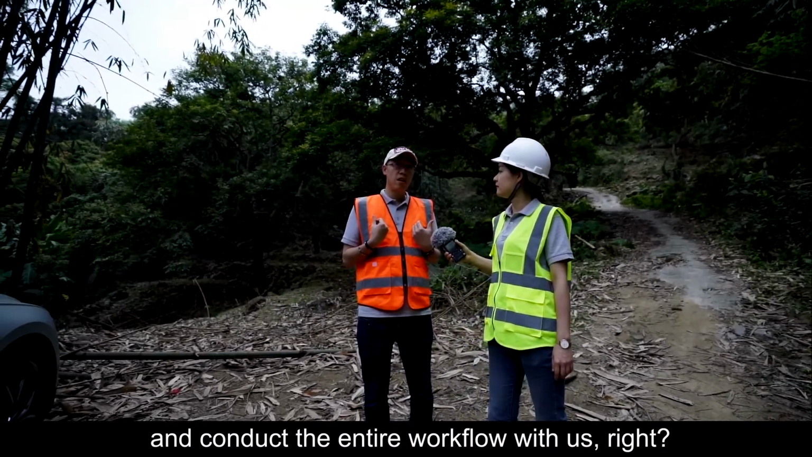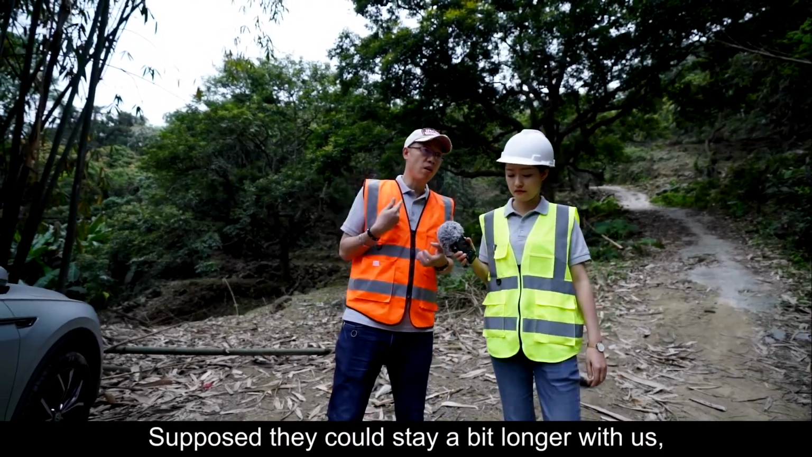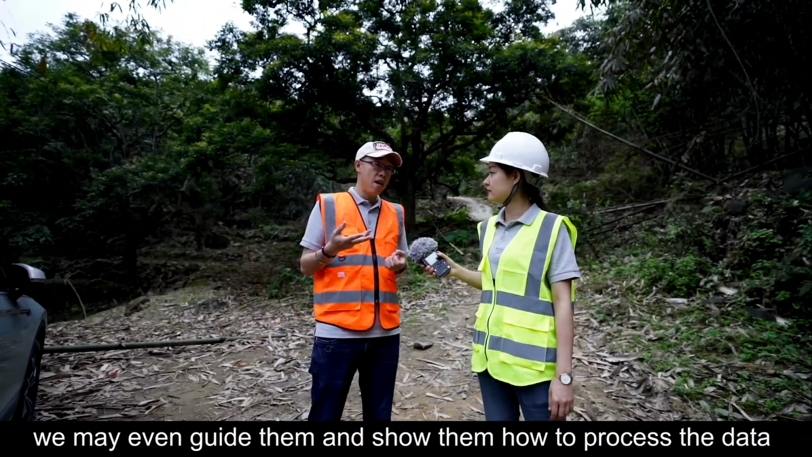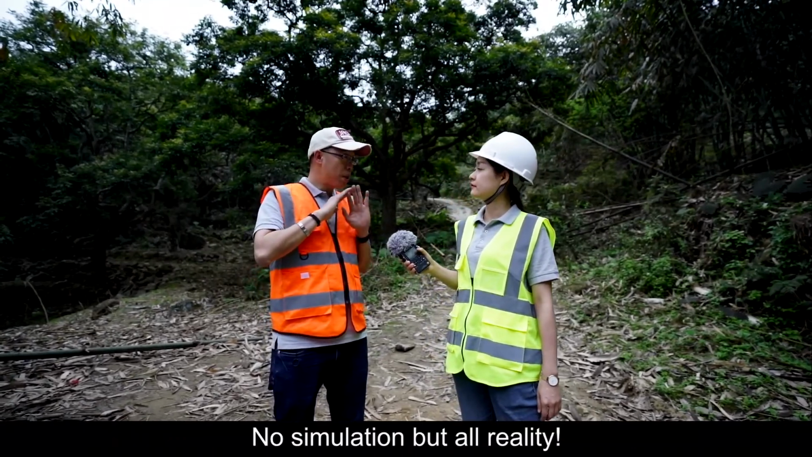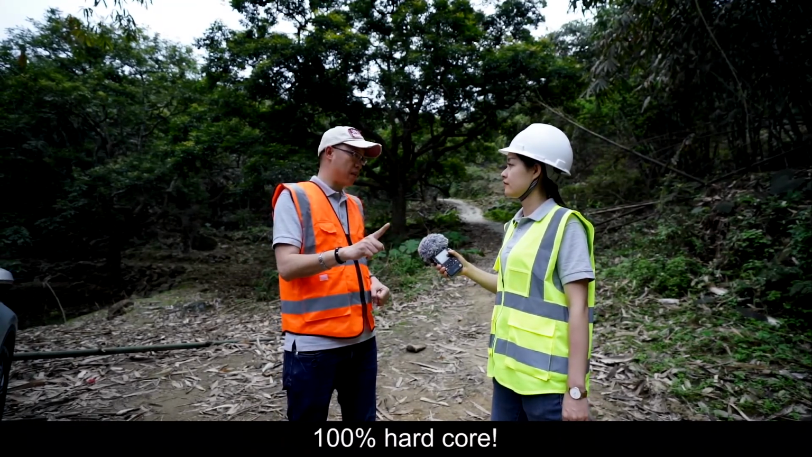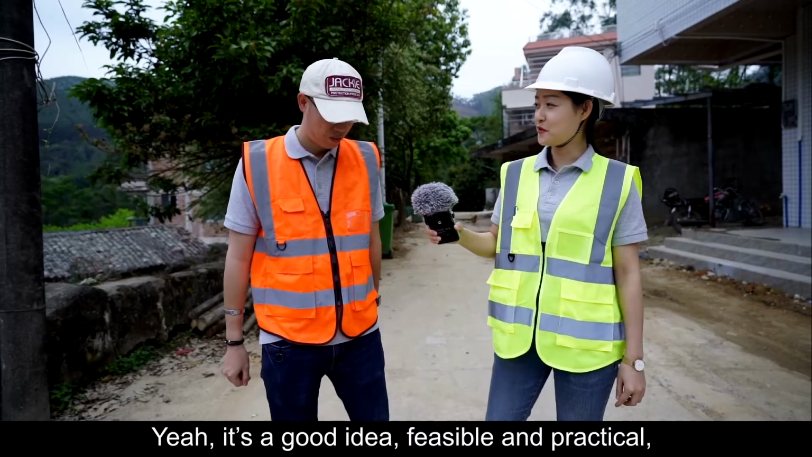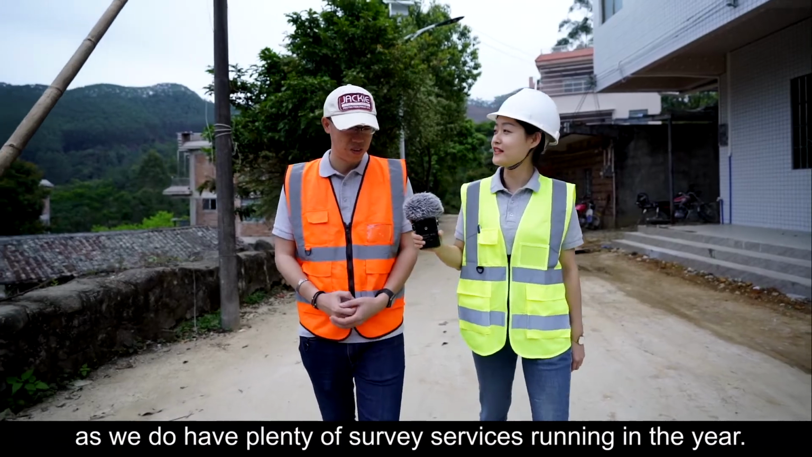with us, right? And suppose they could stay a bit longer with us, we may even guide them and show them how to process the data and generate the results as desired by the employer. No simulation, but all reality. 100% hardcore. So, is it more practical for them to learn? What do you think? Yes, it's a good idea, feasible and practical, as we do have plenty of survey services running in the year.